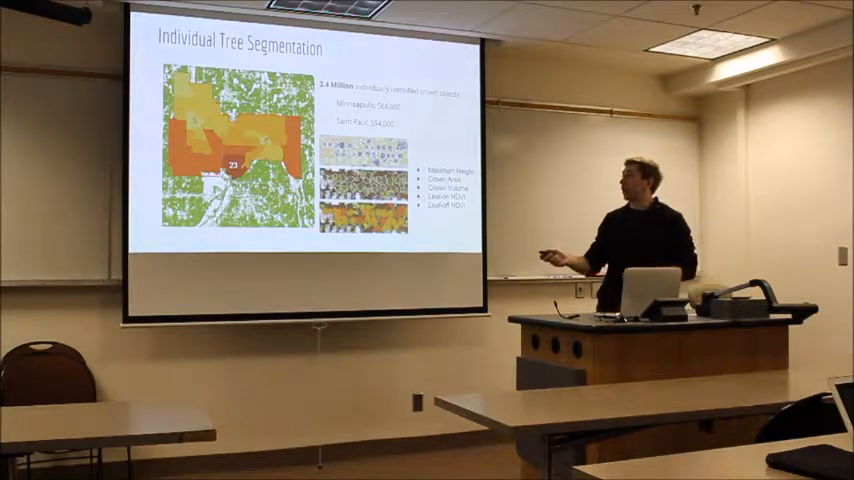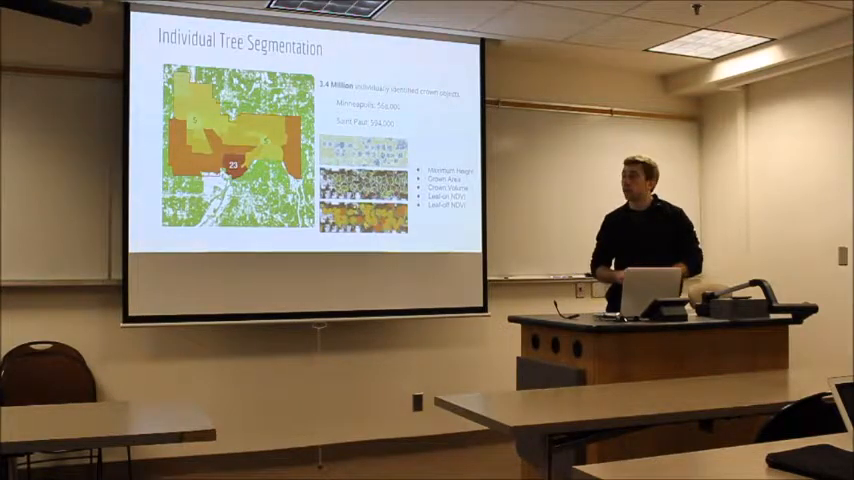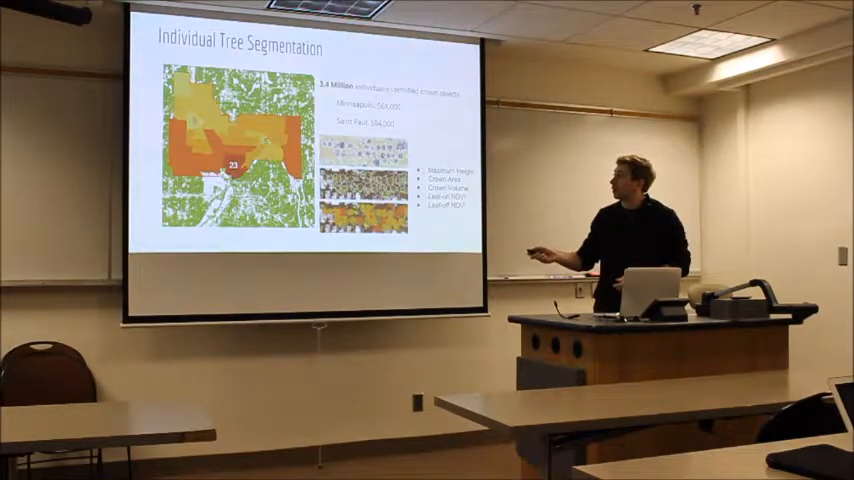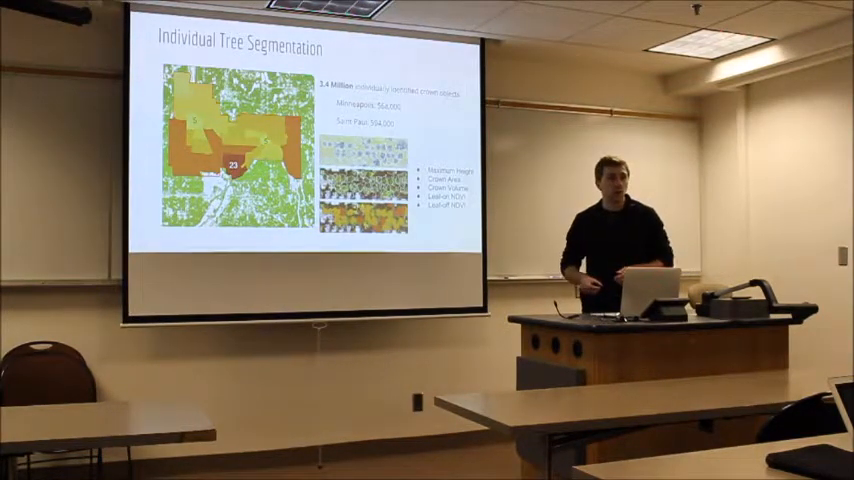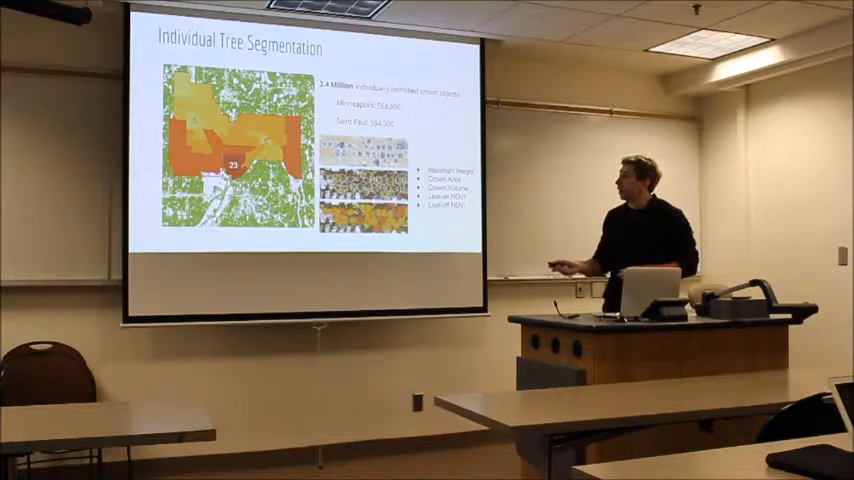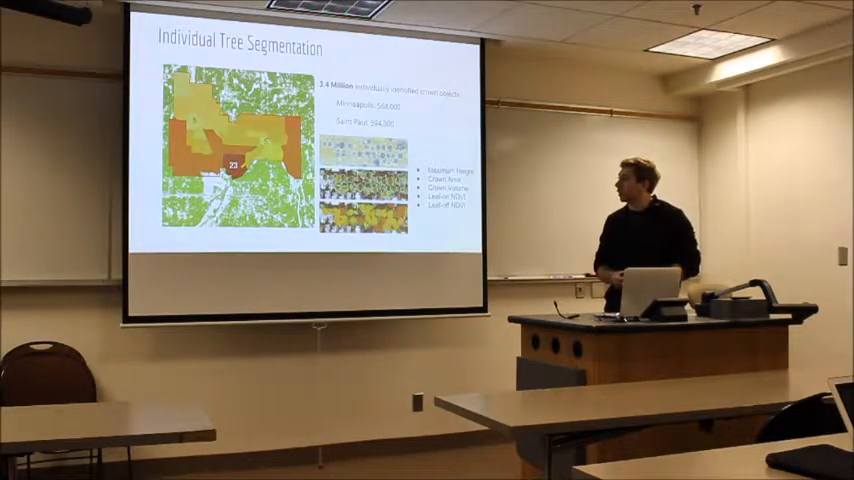So then we can summarize by communities. So these are the number of objects, average number of objects within each one of these communities. So essentially trees per acre. The downtown areas have the lowest, as you'd expect, and then along the river is the highest. And it really starts to describe the complexity of tree canopy in the cities.